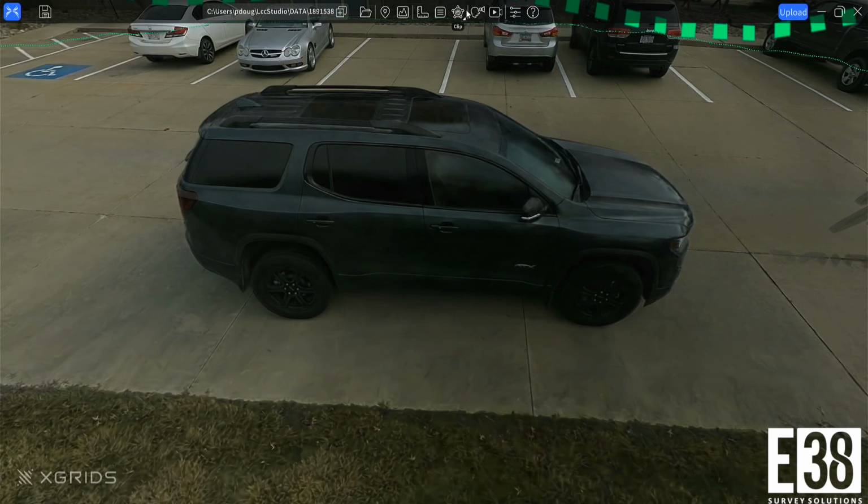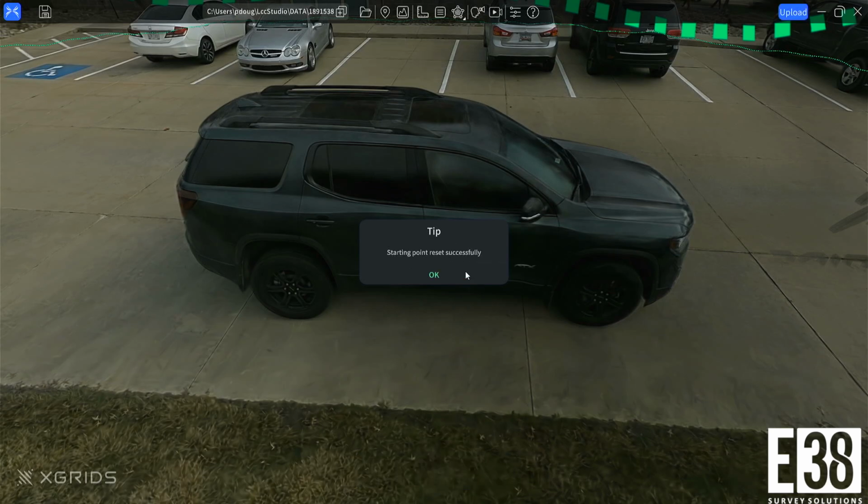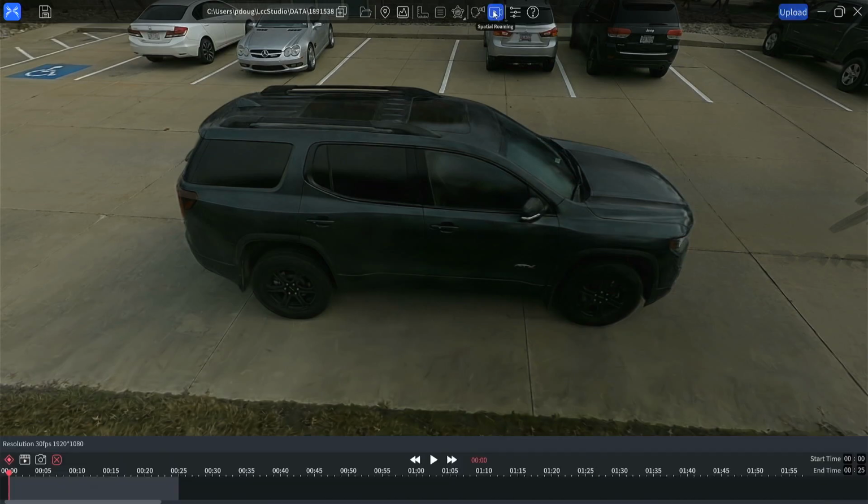Now let's take a look at some of the other tools available in LCC. We can save a new starting point. Now this will be the view when we open the project in the future. In spatial roaming, we can create a short clip that will move view to view by adding keyframes with the desired view.